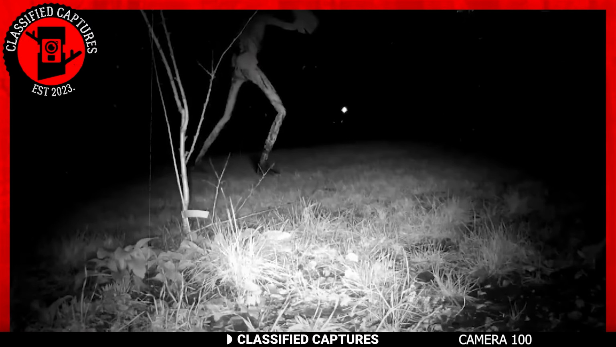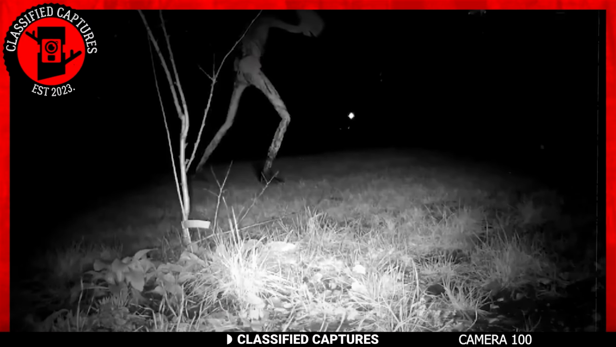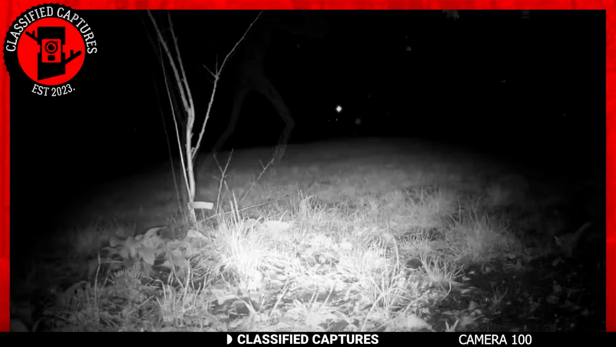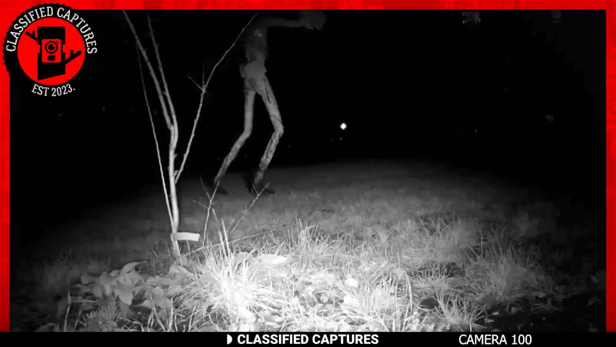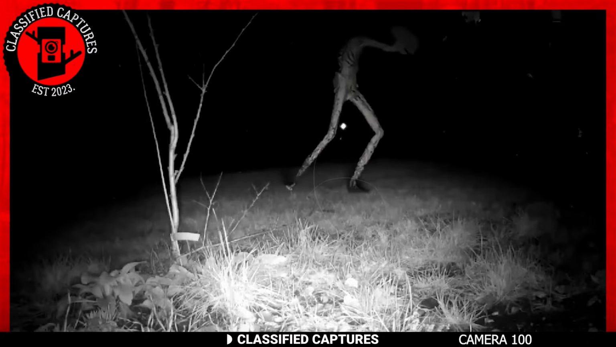However, it's crucial not to dismiss the possibility that this creature might indeed exist. Perhaps it only looks like a bad case of CGI because it's from another realm. Who knows? But what do you think?